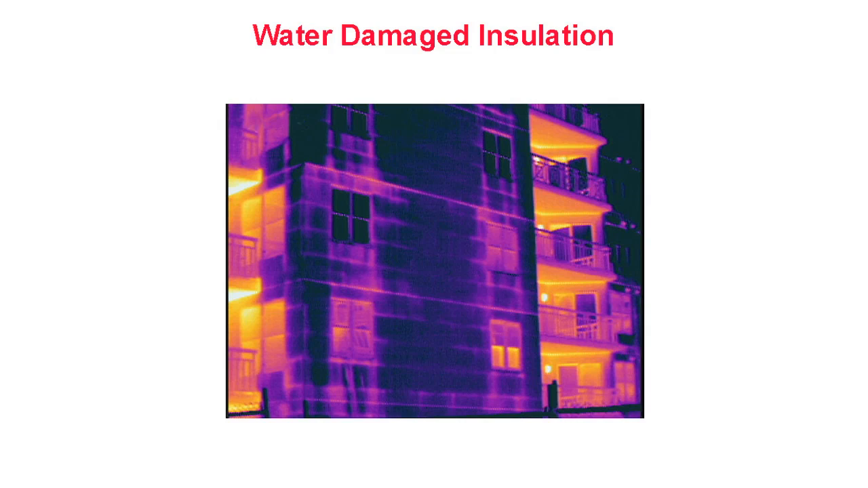Water-damaged insulation. This thermogram shows the exterior of a large condominium covered with an exterior insulated finish system, also known as EIFS. At the time of the inspection, the interior of the building was warm and outdoor air temperatures were cold. Following techniques similar to those used for solar-driven inspections of flat roofs, this inspection was conducted from the building's exterior shortly after sunset following a clear day.